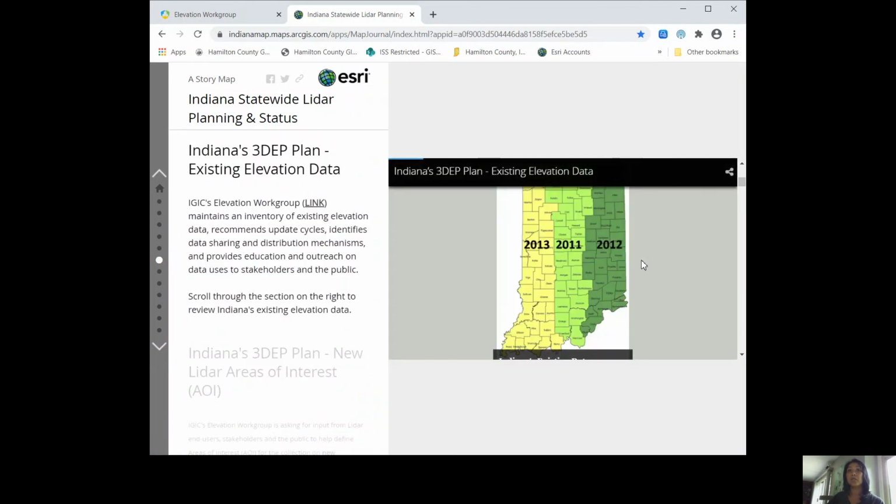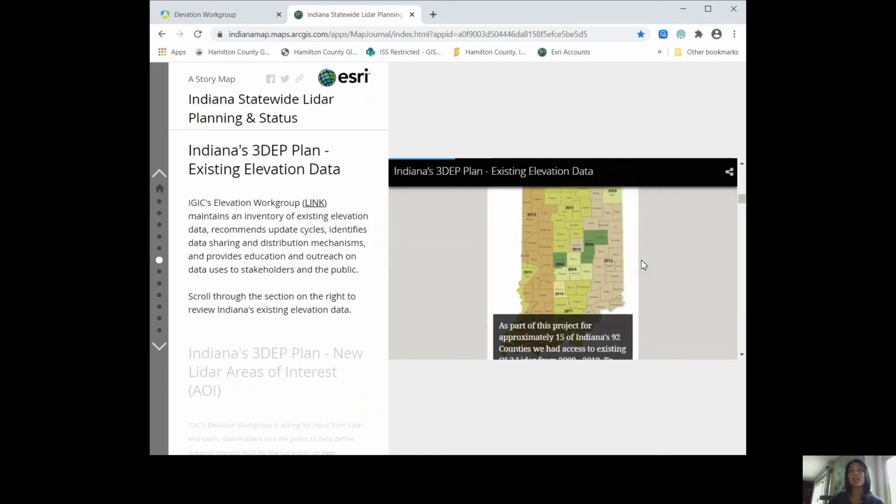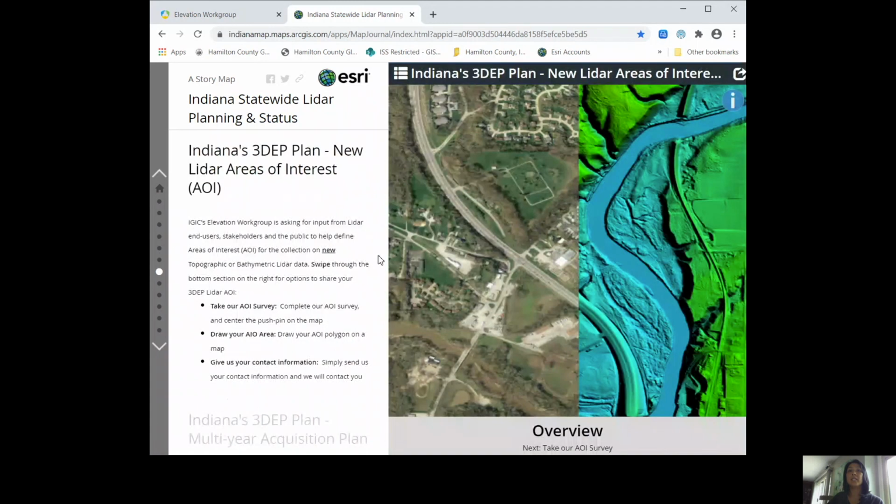IGIC's Elevation Workgroup maintains an inventory of existing elevation data, recommends update cycles, identifies data sharing and distribution mechanisms, and provides education and outreach on data uses to stakeholders and the public. This plan is also seeking new LiDAR areas of interest.